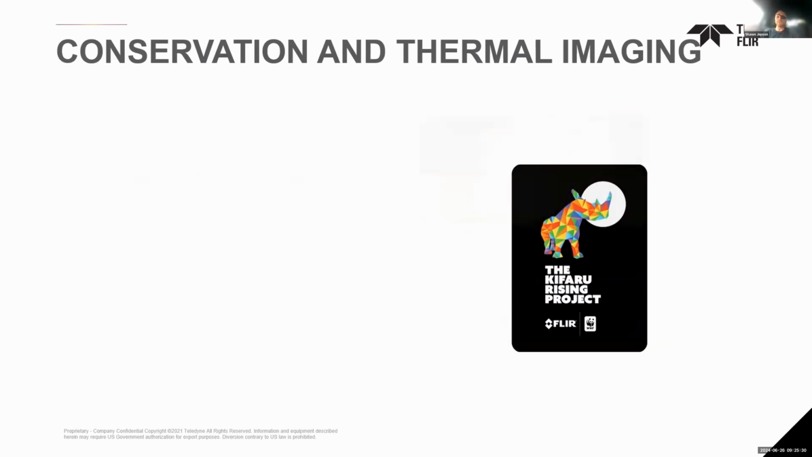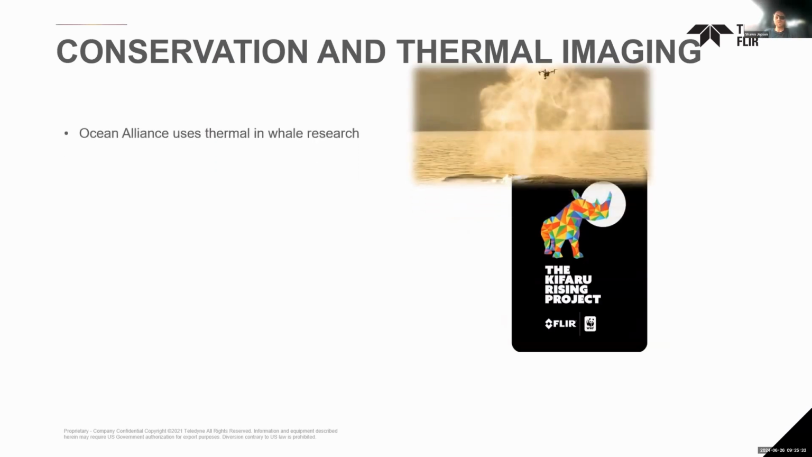But thermal imaging has been used in a lot of ways. Ocean Alliance uses it in their whale research. Here you can see a picture of a drone with a thermal camera looking down on a whale spout. They're trying to pull data out of that. They also use it in their whale surveys.